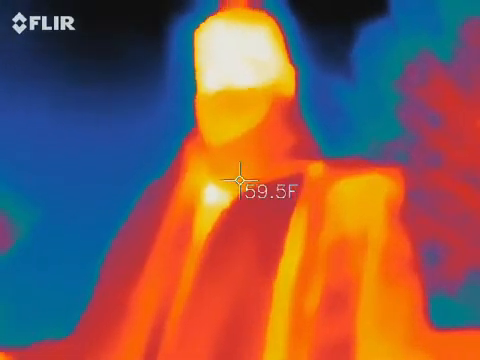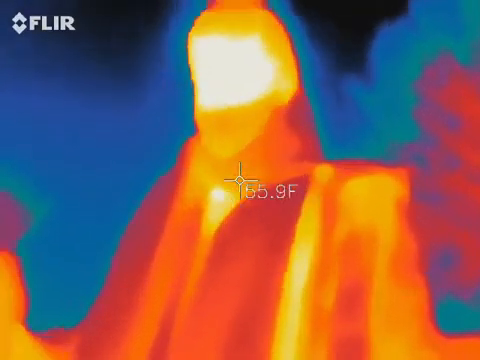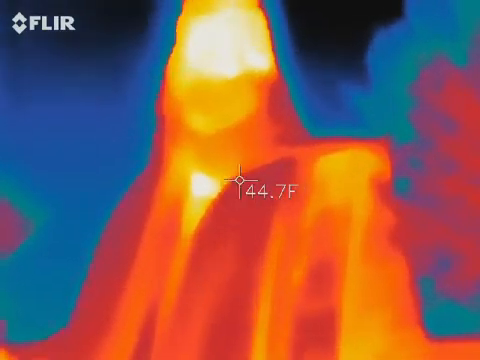So I just heard auto pay. Doesn't mean anything, but that's what I'm listening for. Tell us what color the barn is.